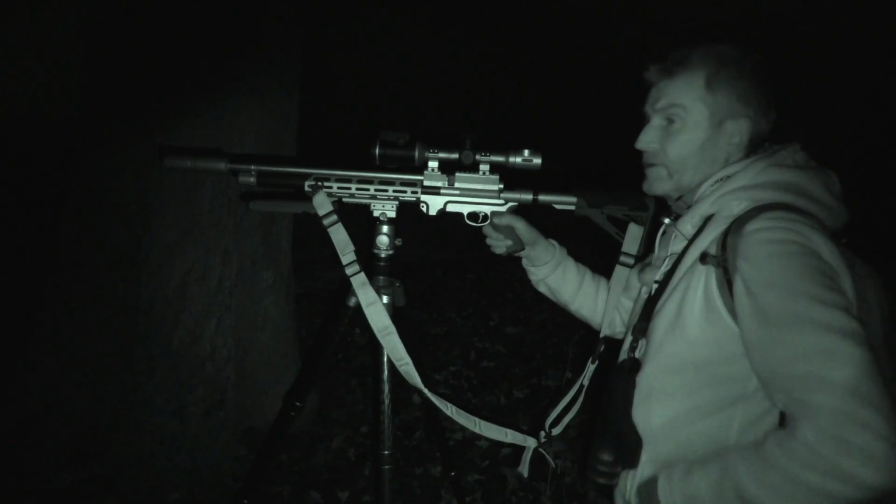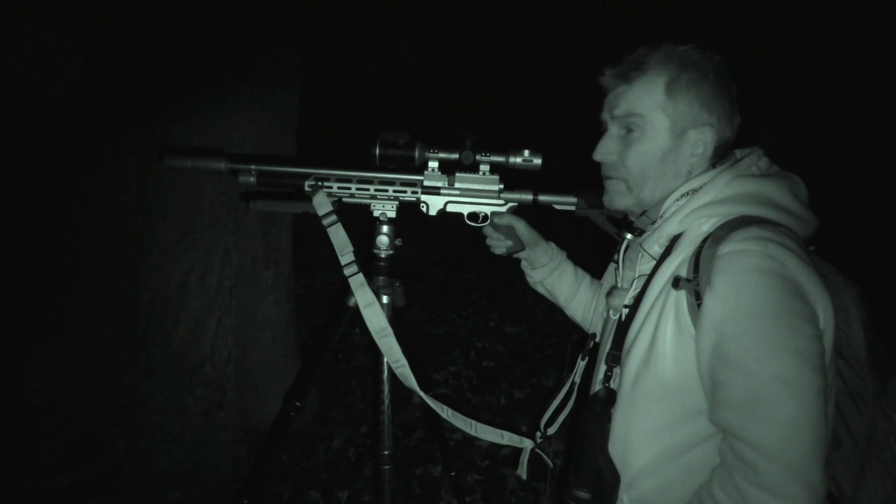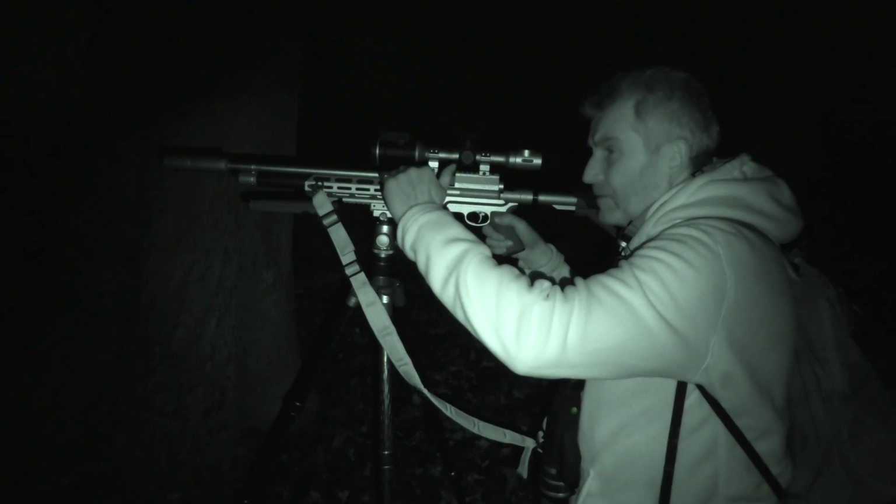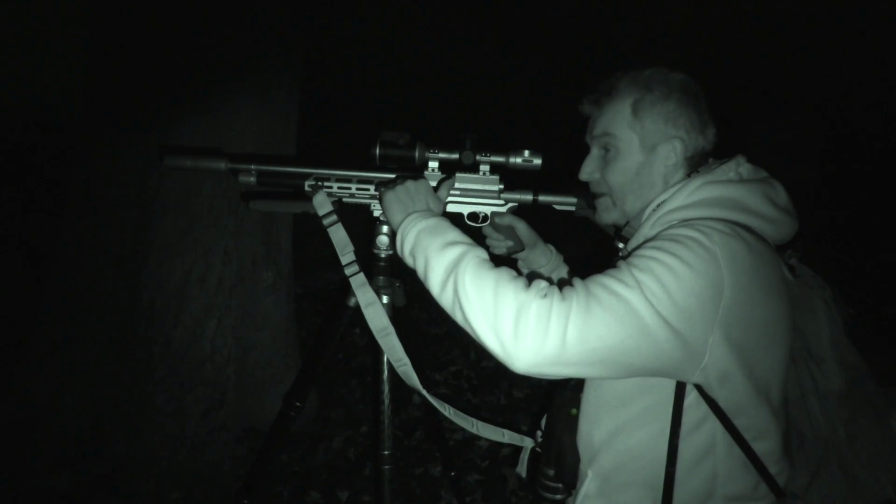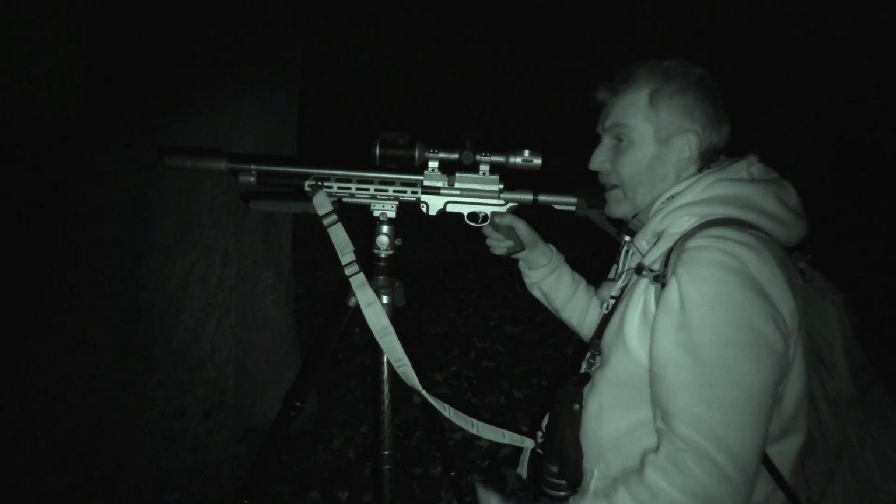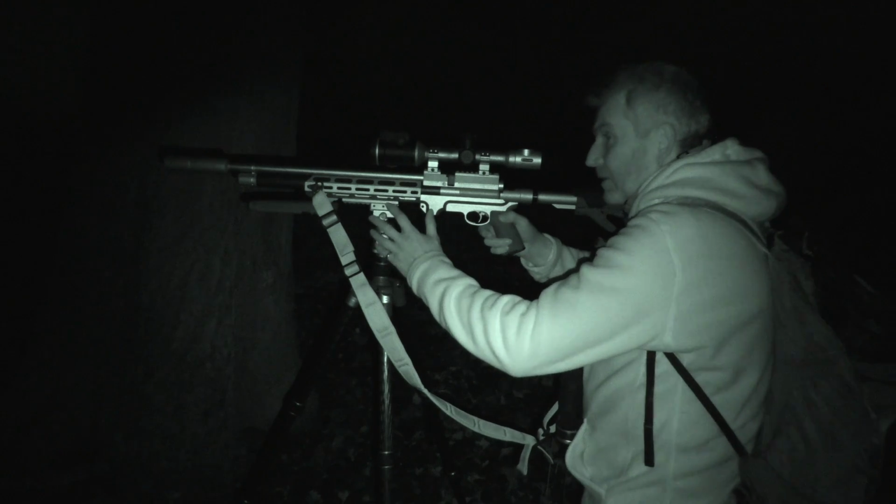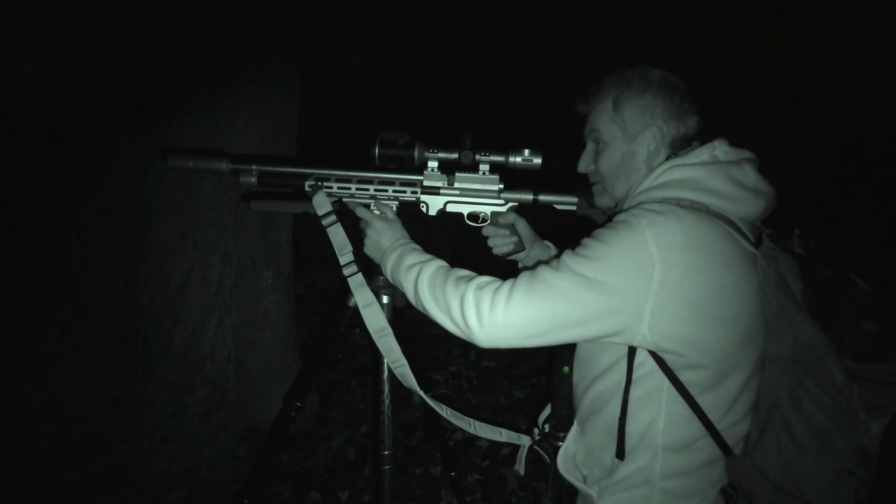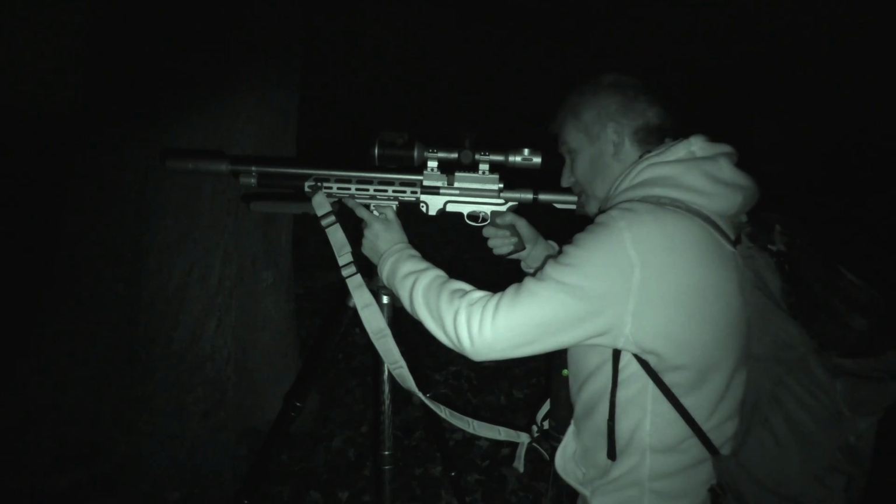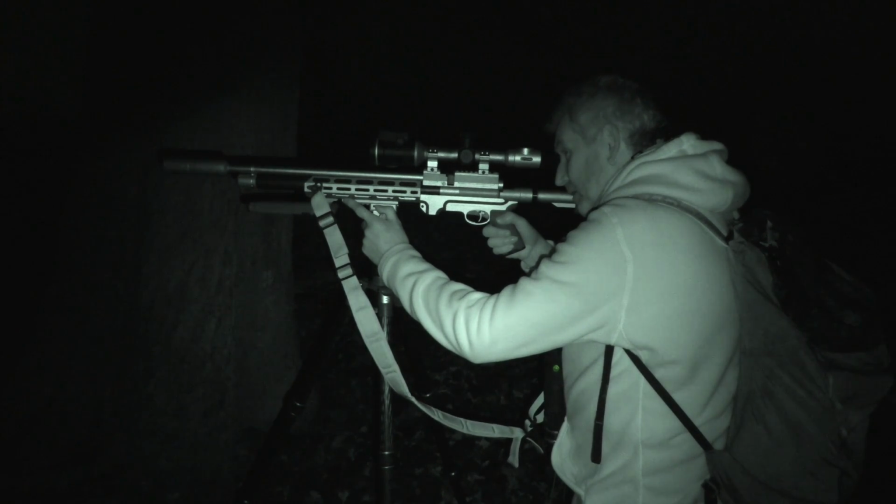Right, we've just moved around to the other side now. Got a little bit more protection from the wind here. There's a rabbit just short of the brow of the hill, just short of the horizon. But it's not as bad as it looks because behind it there's another banking. So the shot's quite safe, and it's well below the horizon, so we should be all right. And with the wind carrying the voice away, it's not moving. It's completely oblivious to the fact I'm here, to be honest.